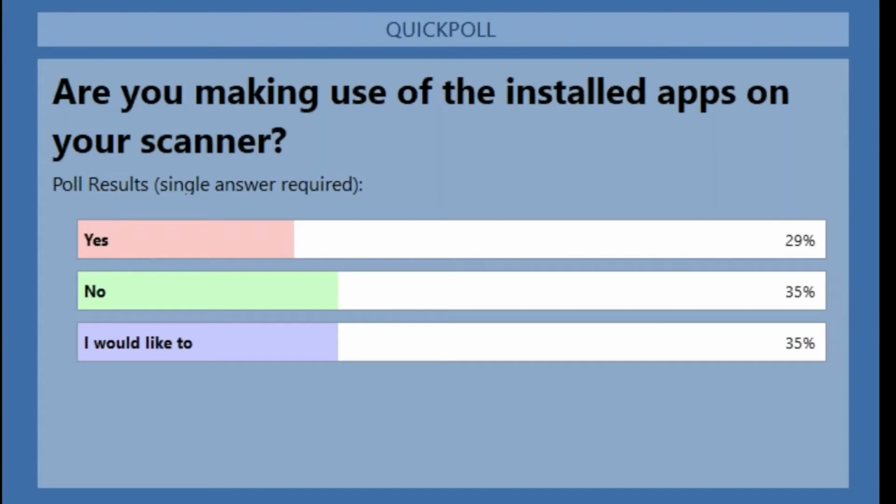The apps are written in Python, and they are available directly on the scanner. Of course, we can share some too. If you reach out to me, I can share some with you, whatever I have. So without further ado, let's go ahead and get started.